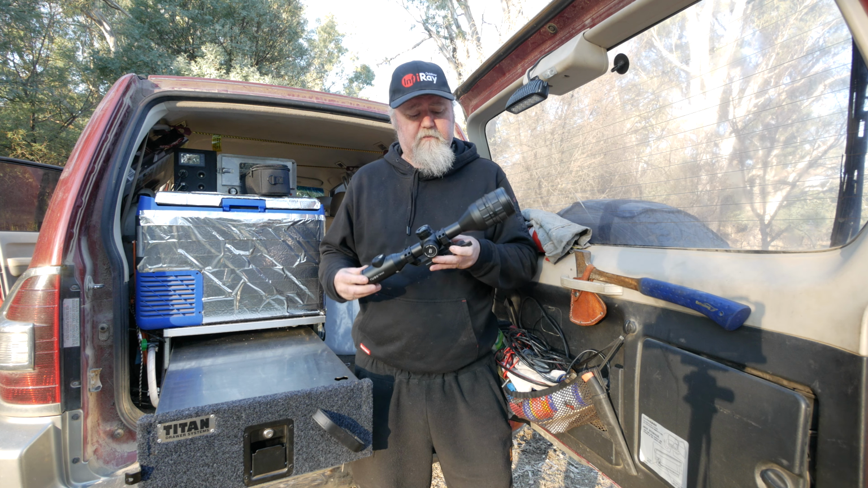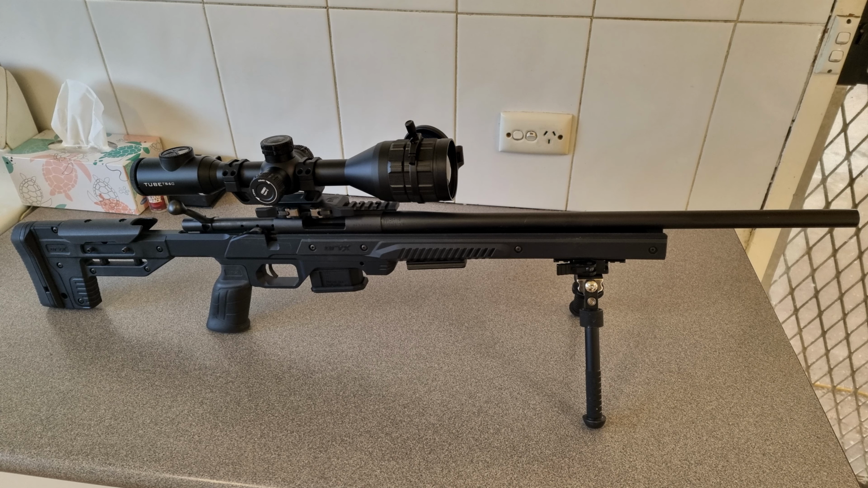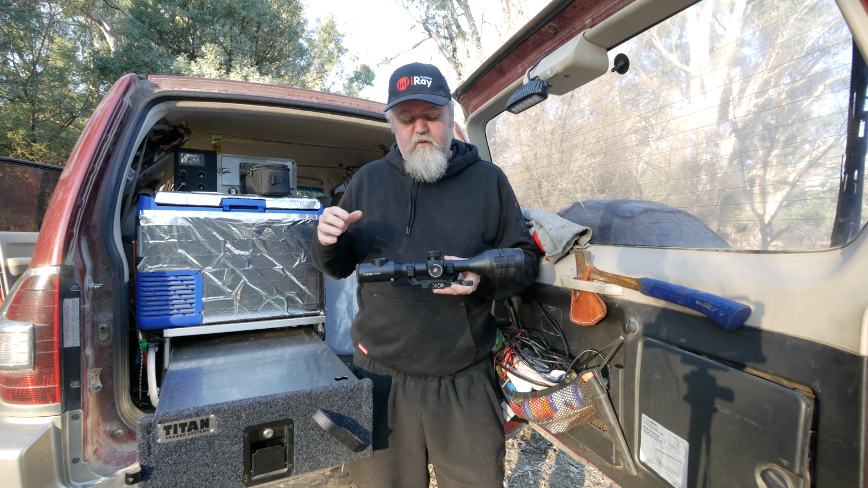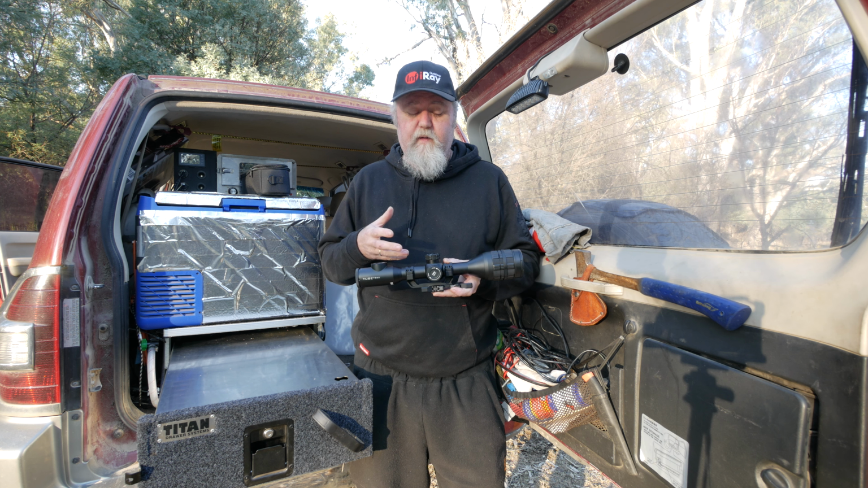Also performance in the field. Now I did stick this on a 223. I was going to put it on my 17 HMR, but I had some comments that were like, no, this thing deserves a 223. And I was like, okay, that's fair enough. I'll stick it on the 223. I had no trouble zeroing it or anything like that.